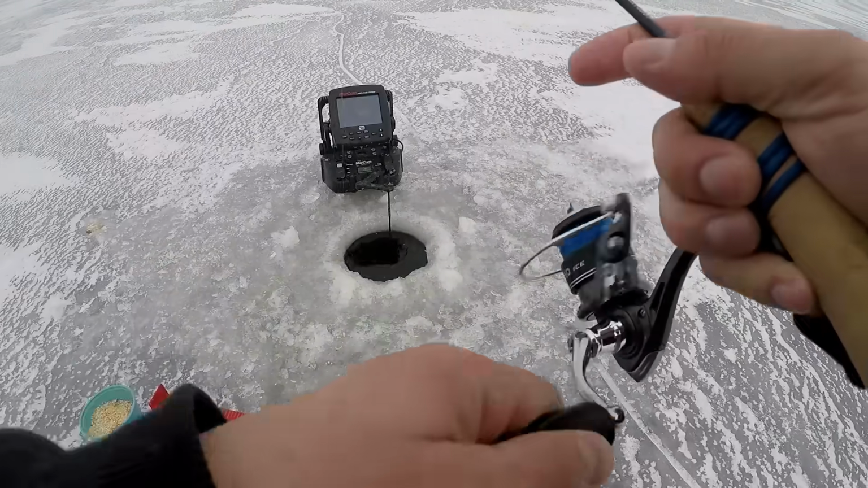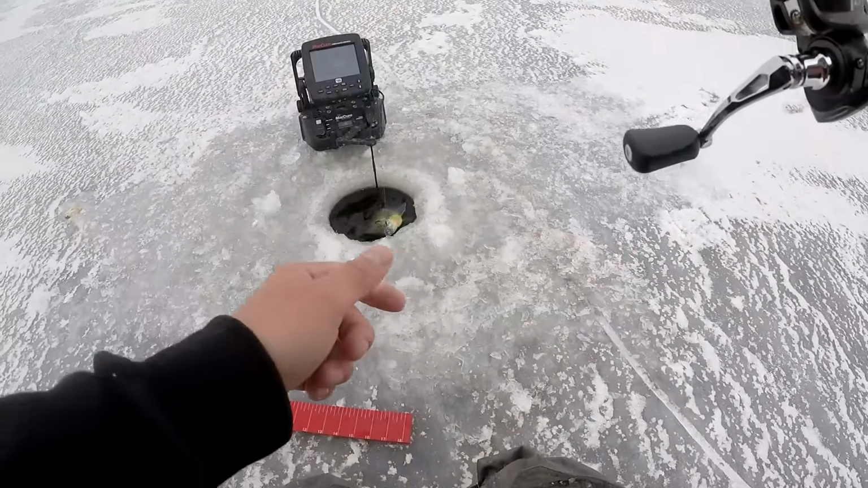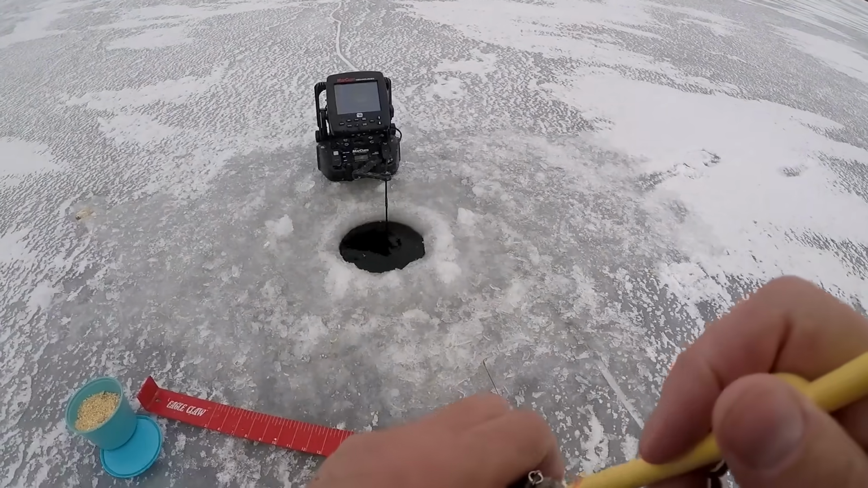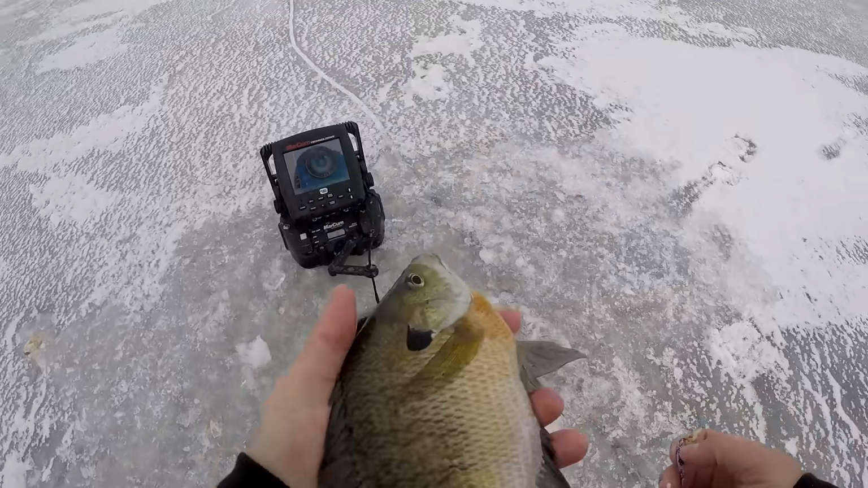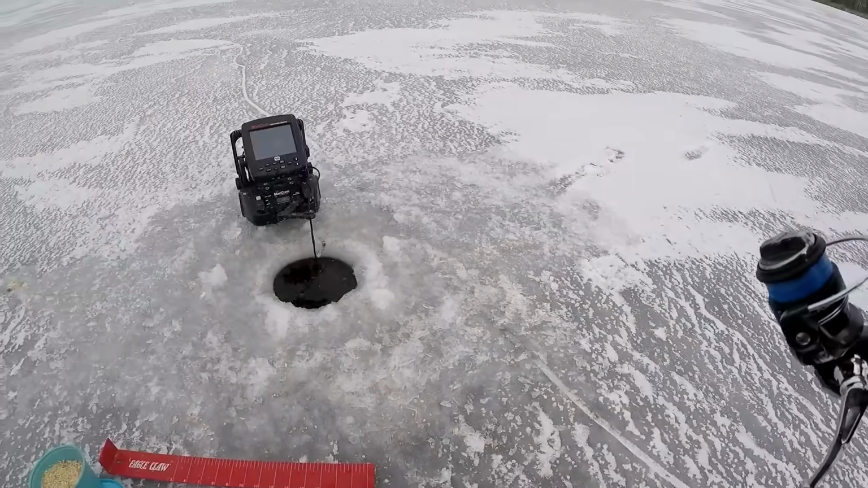There's a fish. There's a nice bluegill. There's a real nice one. Look at that. See that? Bigger treble hook. He got that whole thing in his mouth. I mean, it's perfect. That's exactly what I wanted.